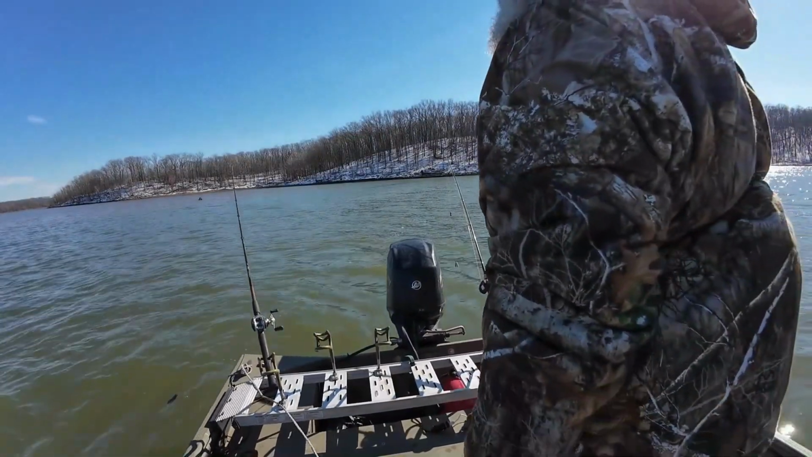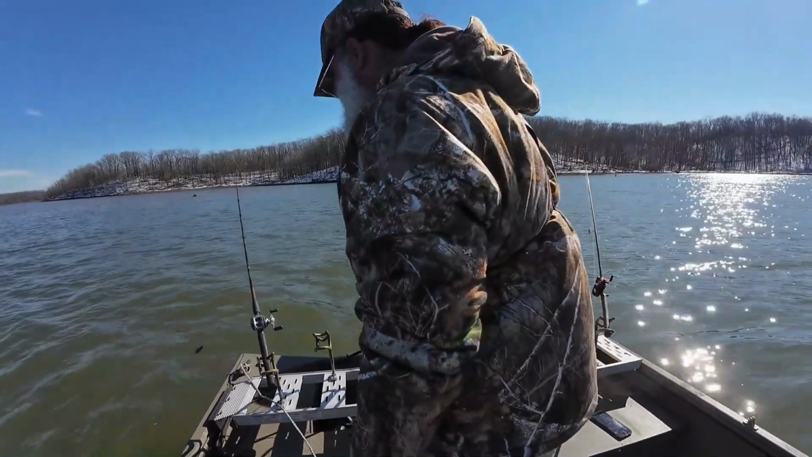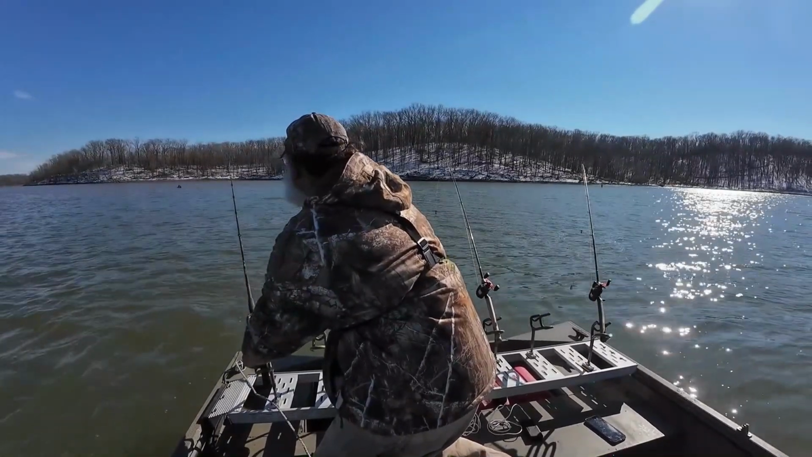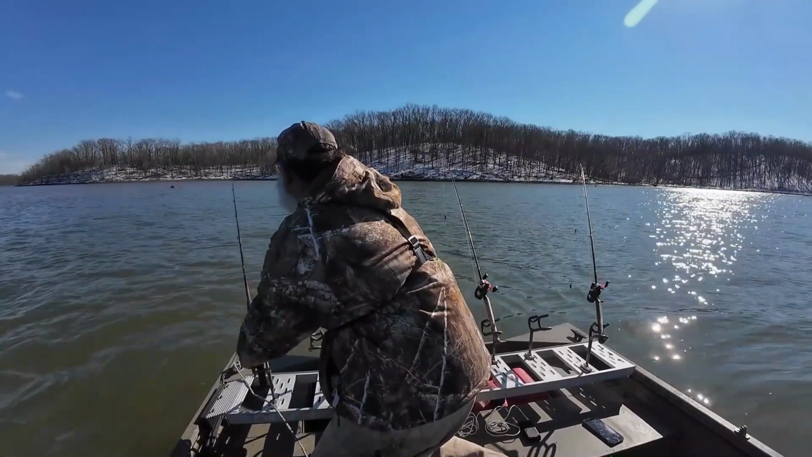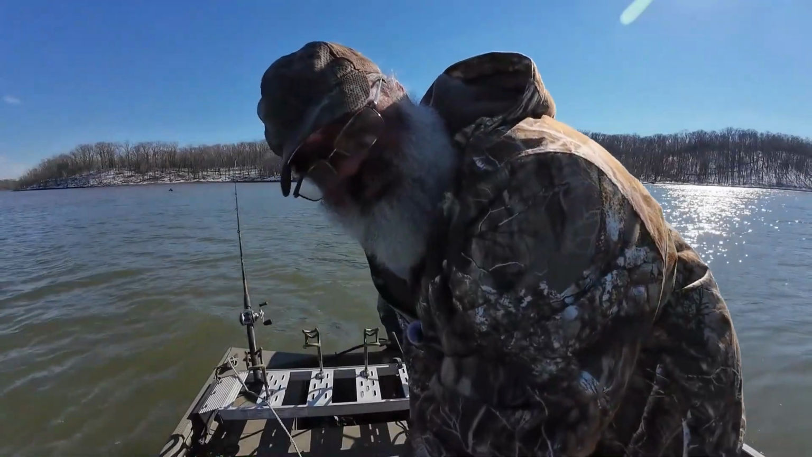Well, we might have our limit on this pole right here. One more fish.